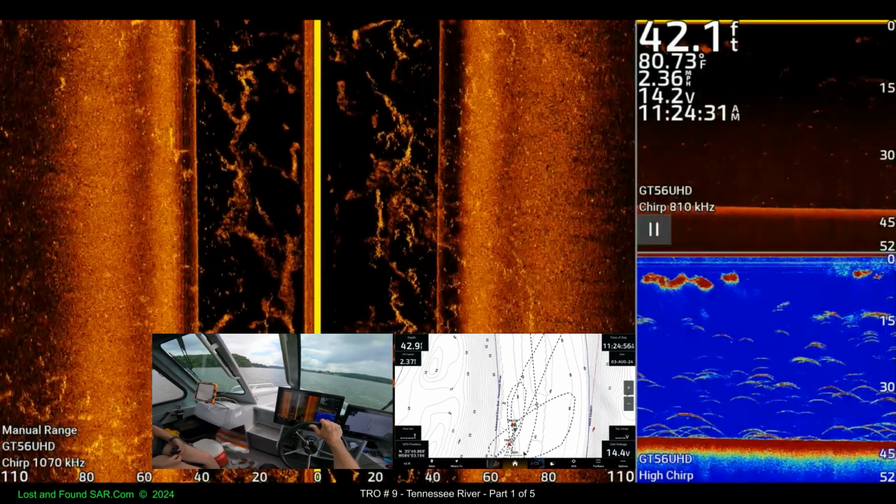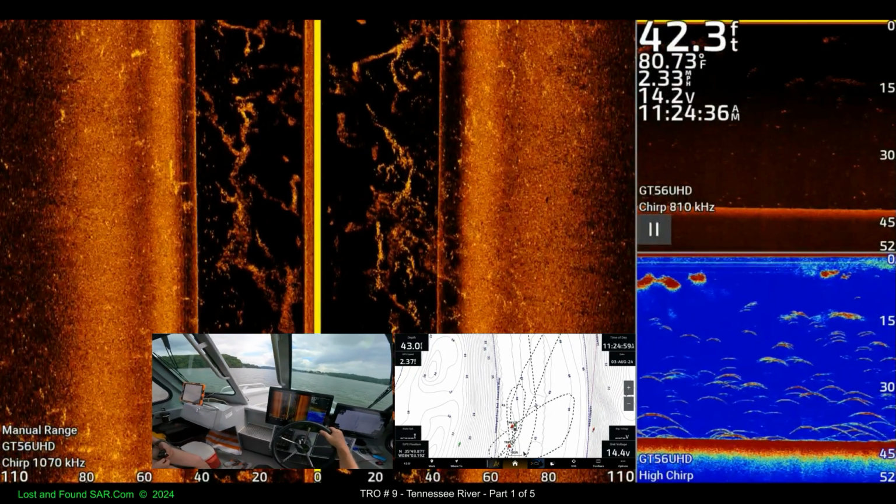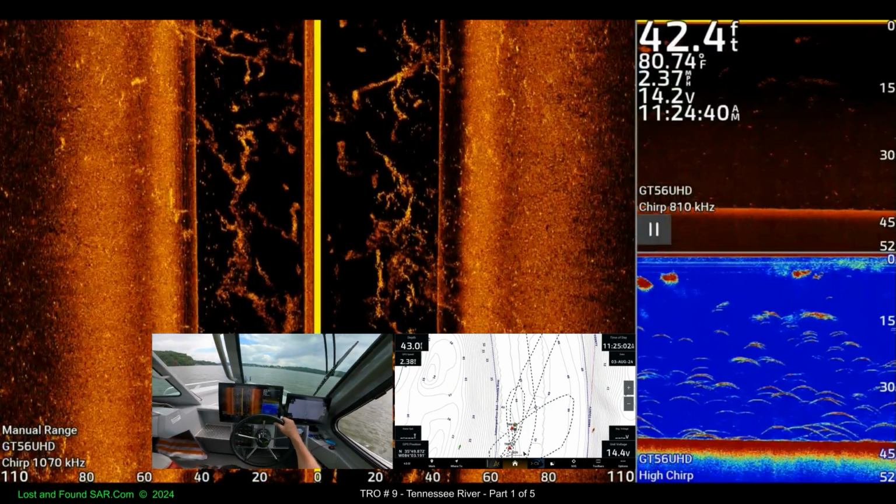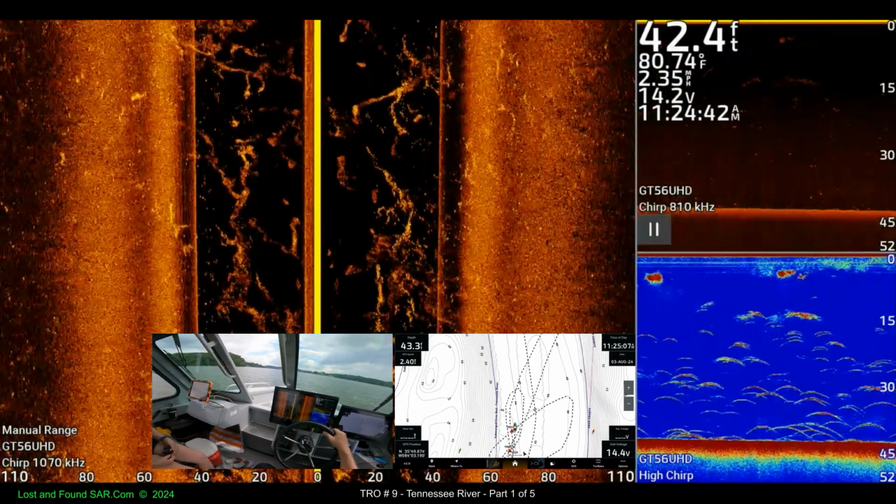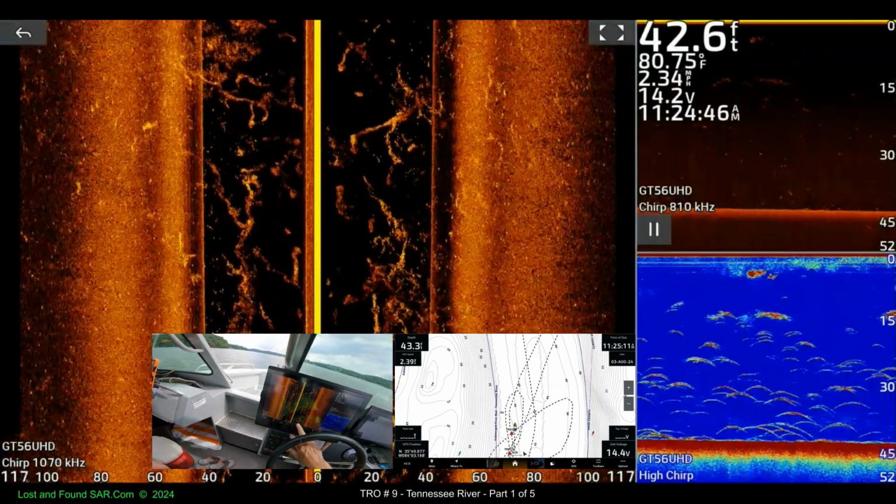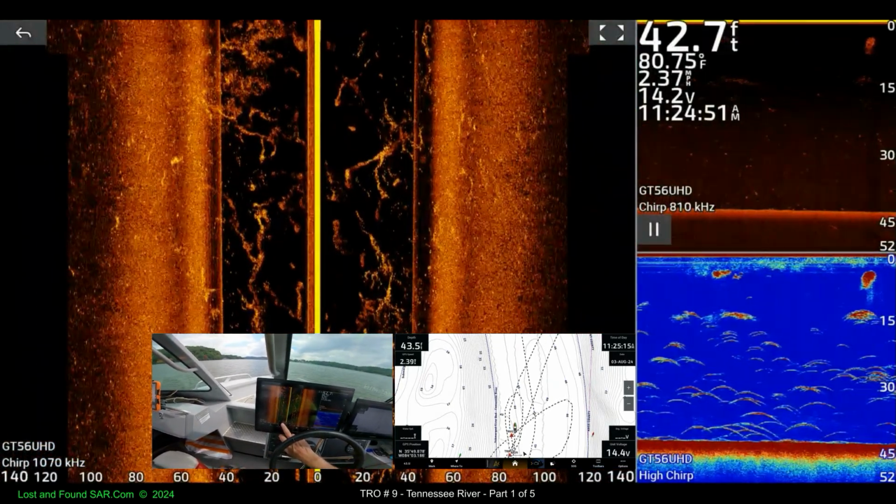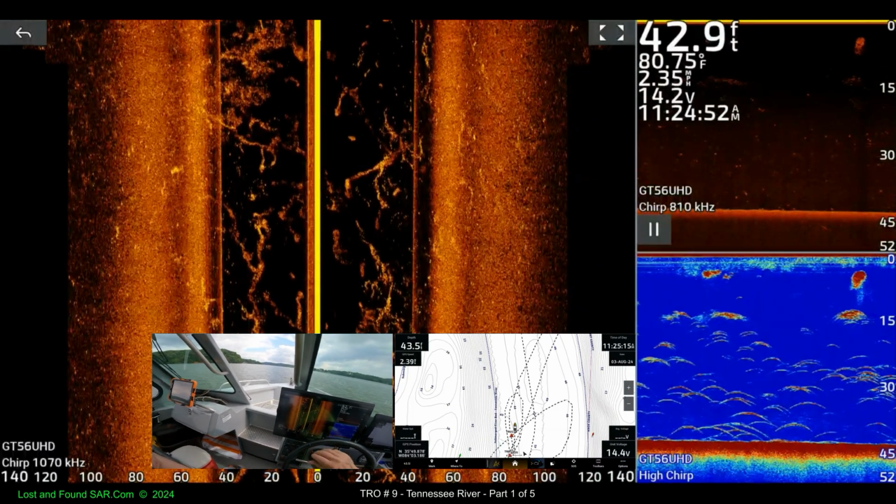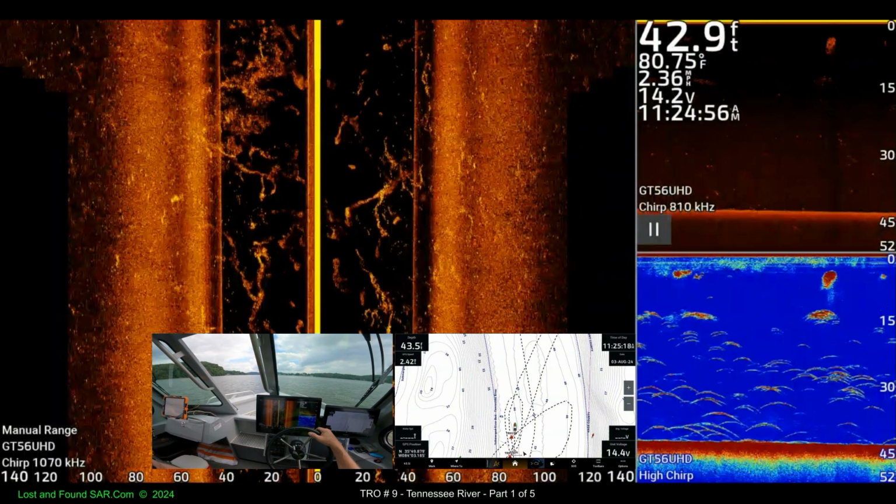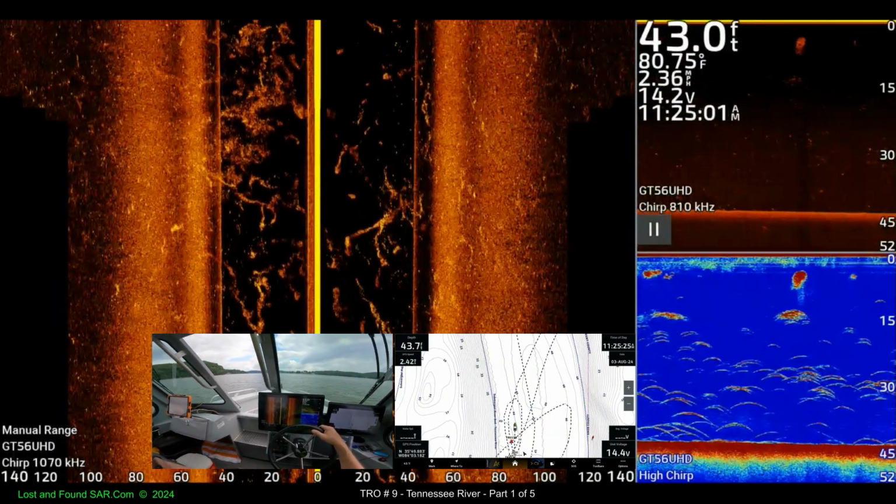You see any objects on the screen? Should be seeing it now. And we're not. Let me get wonky and put this thing out even more. We're already at 110, 20, 30. Let's try that at 140 feet. That doesn't do much good. No, and we ain't got enough light bulbs to light that up, I don't believe.